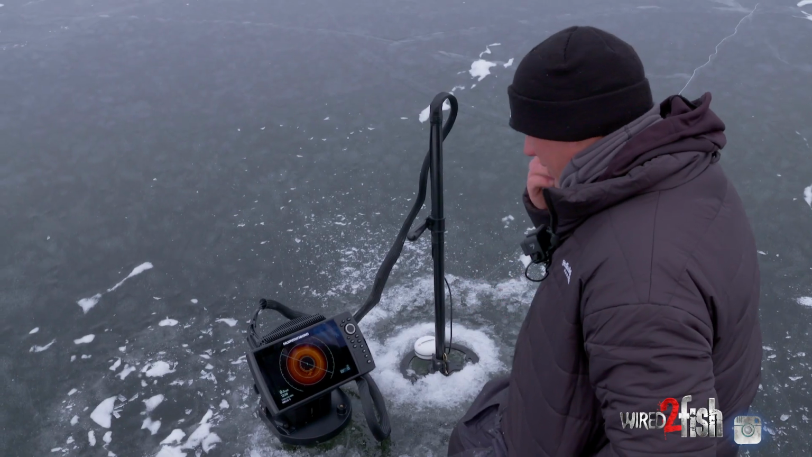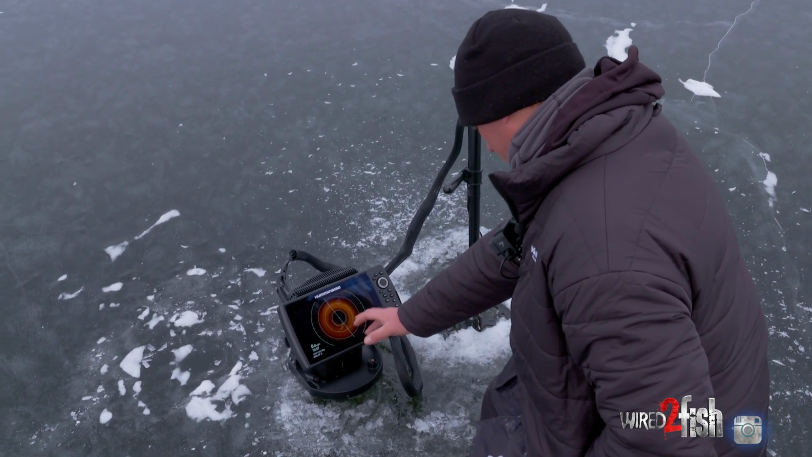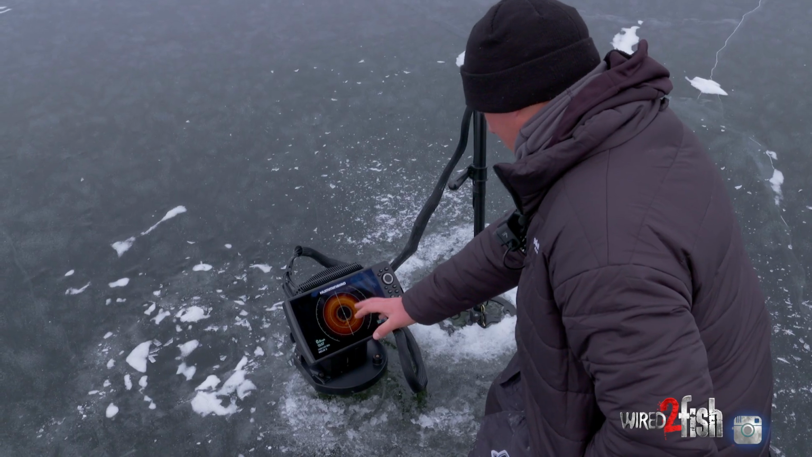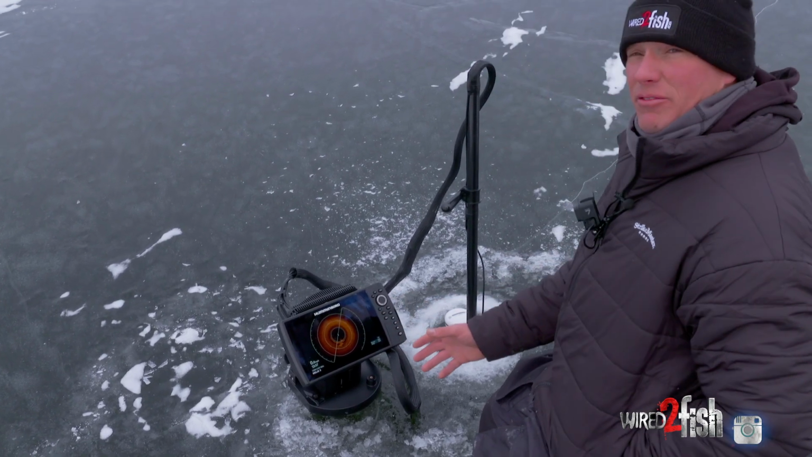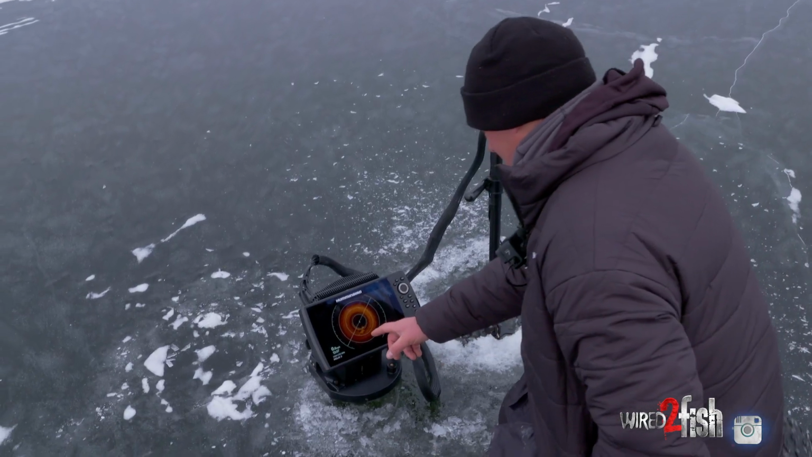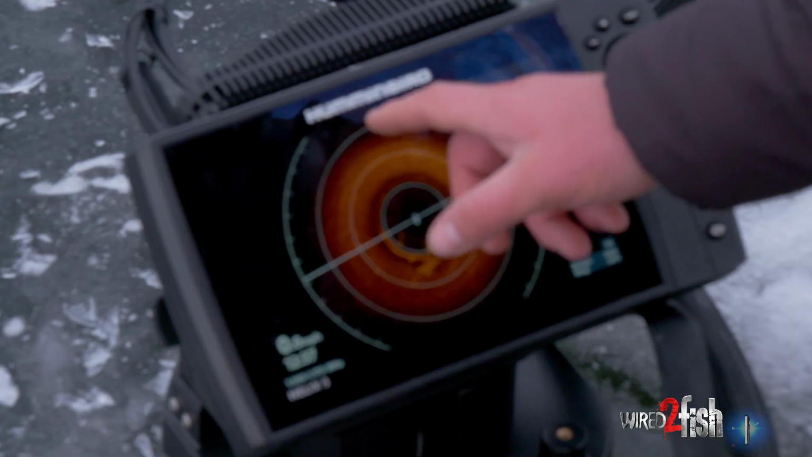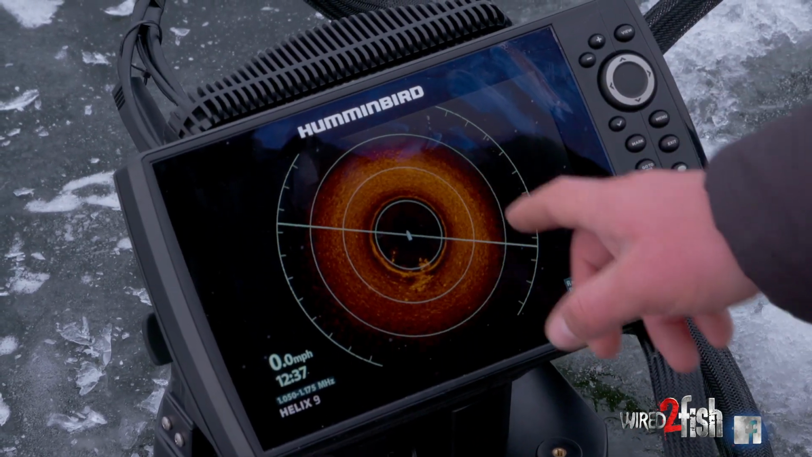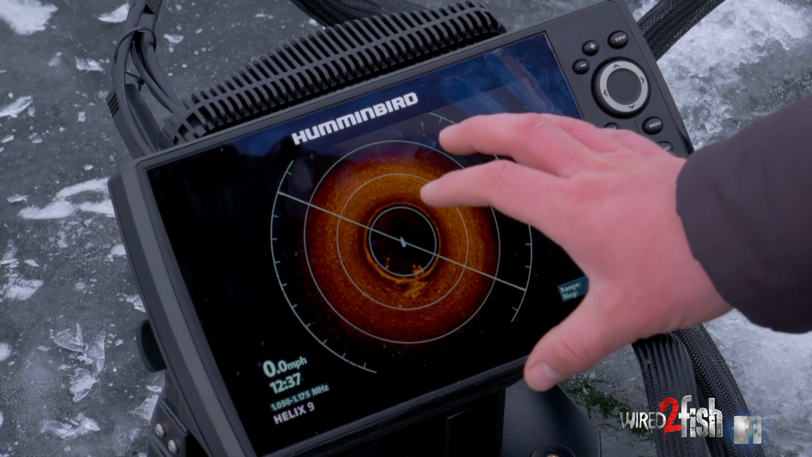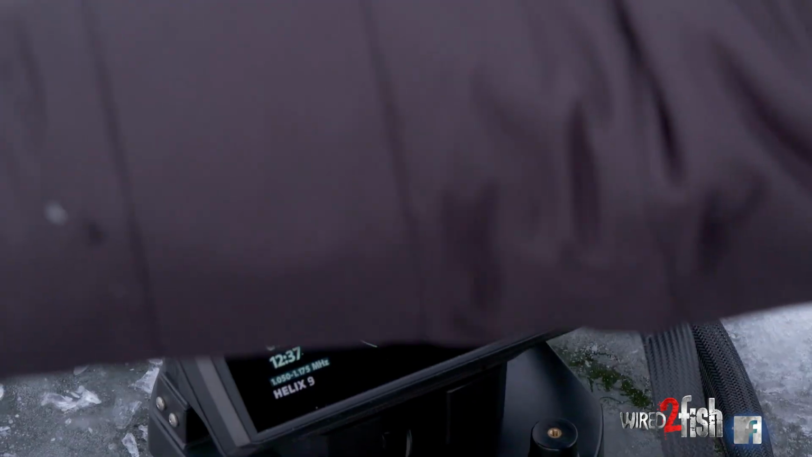So the cool thing about this is not only can I see this structure plain as day, the one thing that really helps us and gives us confidence in this spot is not only the fish that are directly around the tree, but the fish that are coming and going. You can see schools of fish out here come and go. They're not here right at this second. Actually, there's a couple out here, kind of to our 9 o'clock.